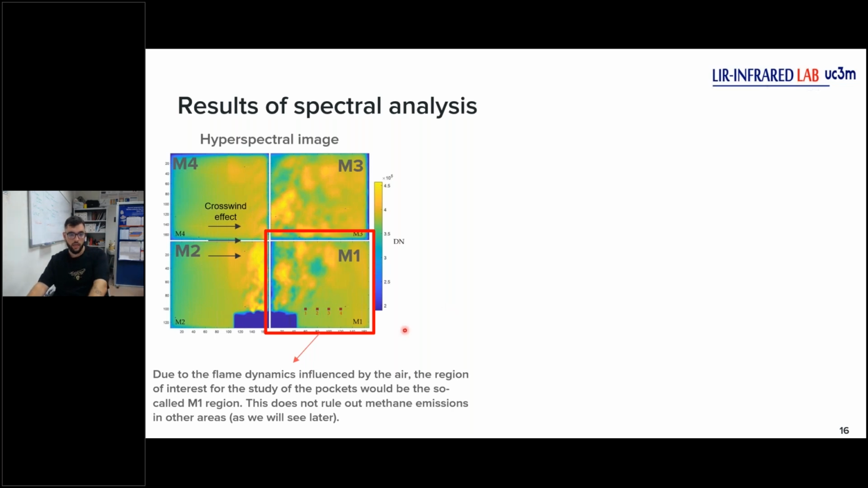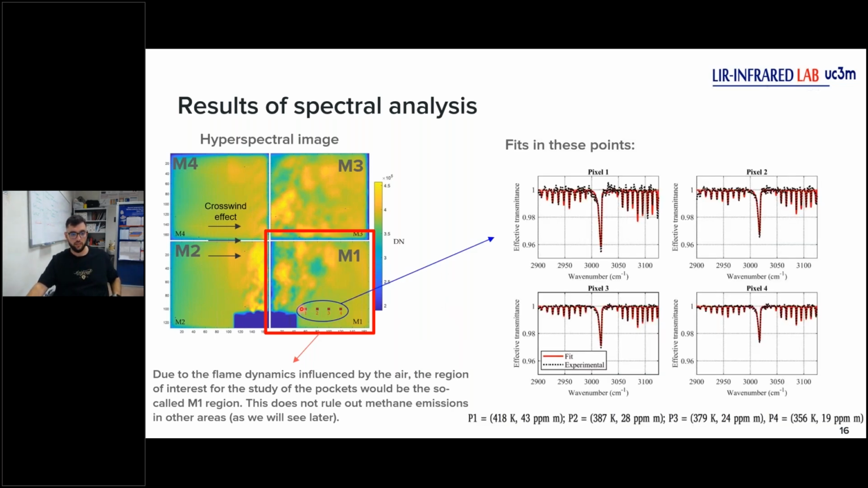Okay. And then in this region, we select 4 pixels, pixel 1, 2, 3, and 4, and get an experimental measurement and a fit. The experimental is the black line, and the fit is the red line. Okay, the fit is very good, as we can see. And in the left pixel, pixel 1, we have high concentration values, and in the right one, pixel 4, we have lower concentration values. Okay, this is what I would expect, that we can see here the peak is higher than the peak in the last one. But the important point is here we don't have flame.